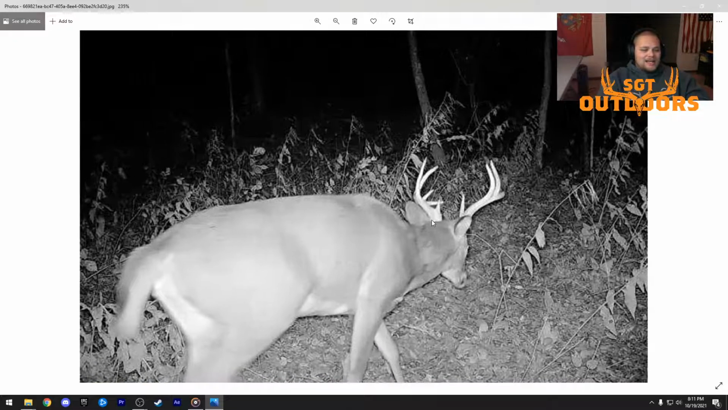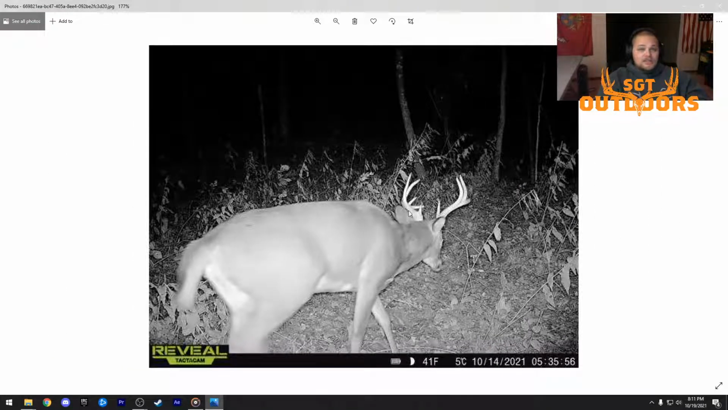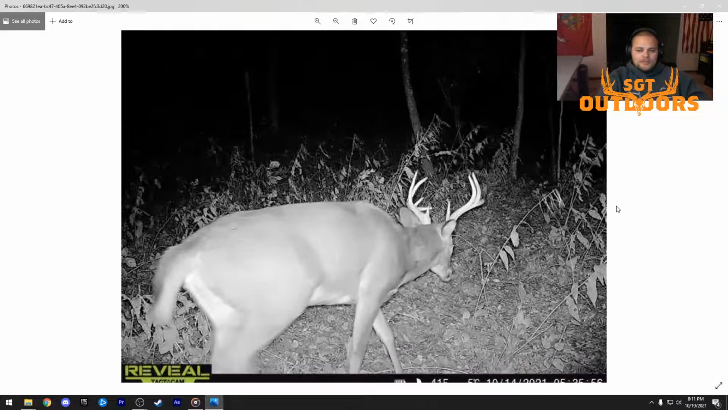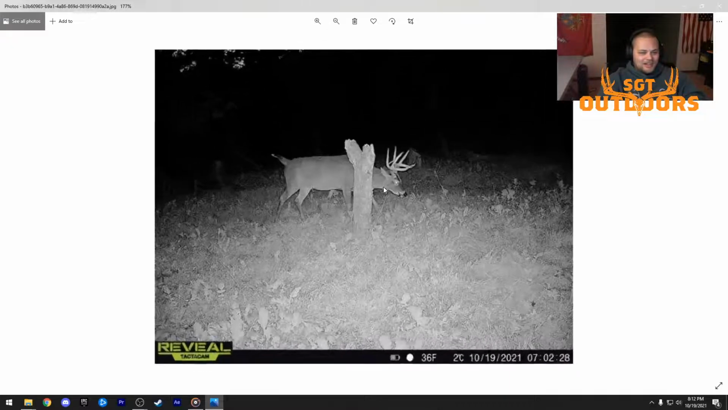So let's take a look at what you guys have roaming your properties, and that's a great looking young buck right there. He has tons of potential to be High Tower. There's a good name for him. I need to start naming my bucks. Last year we had 8 bucks that survived in January that were good bucks I wanted to keep track of, and I have names for 0 of them. It's like Big 8 broken G2, which, how are you going to tell what that is this year? He's not going to have a broken G2 this year. Terrible naming. We're going to have to get into it.